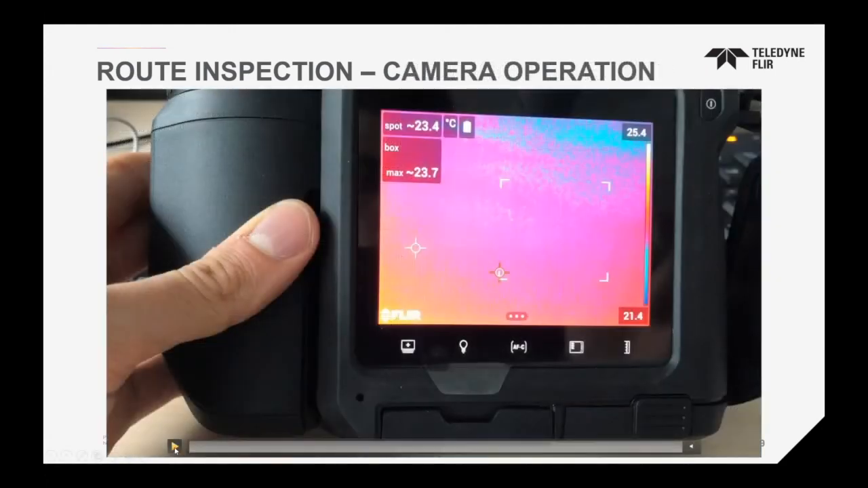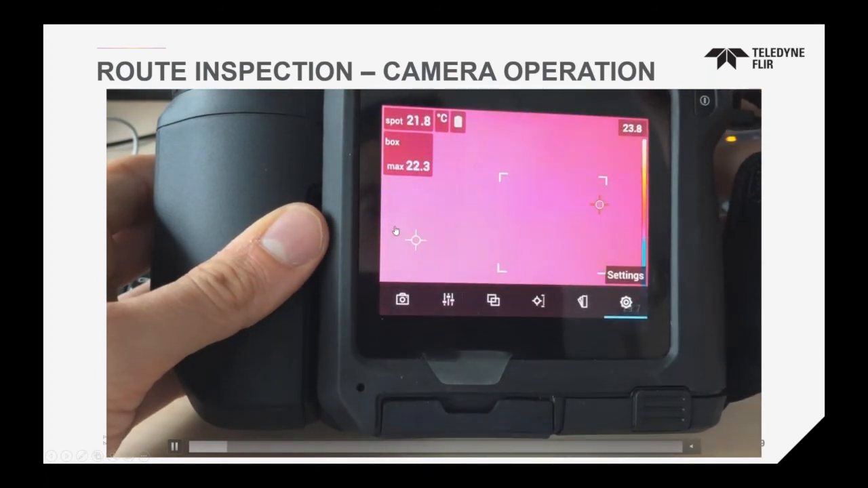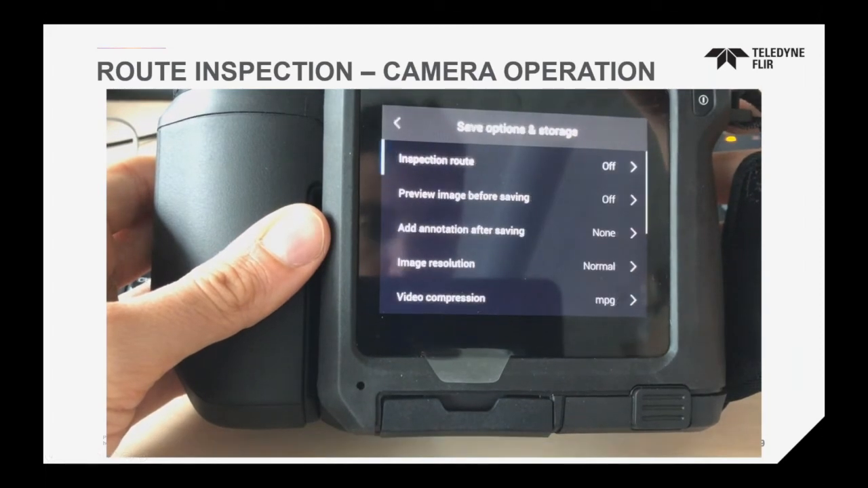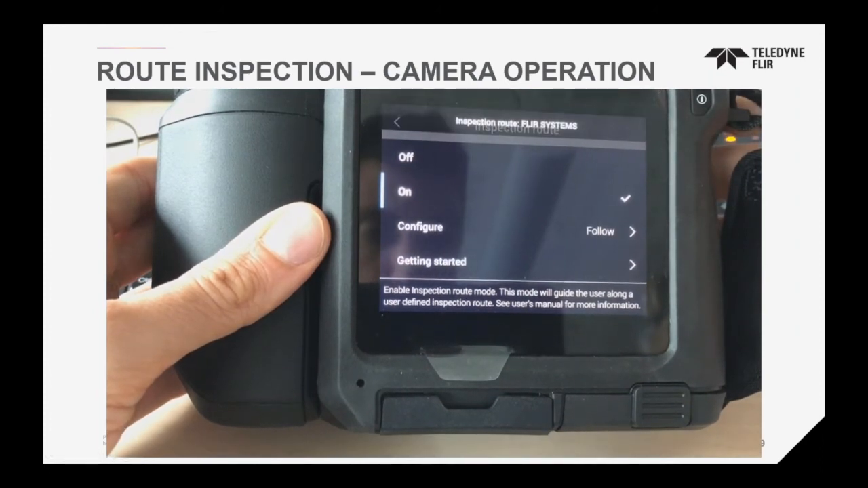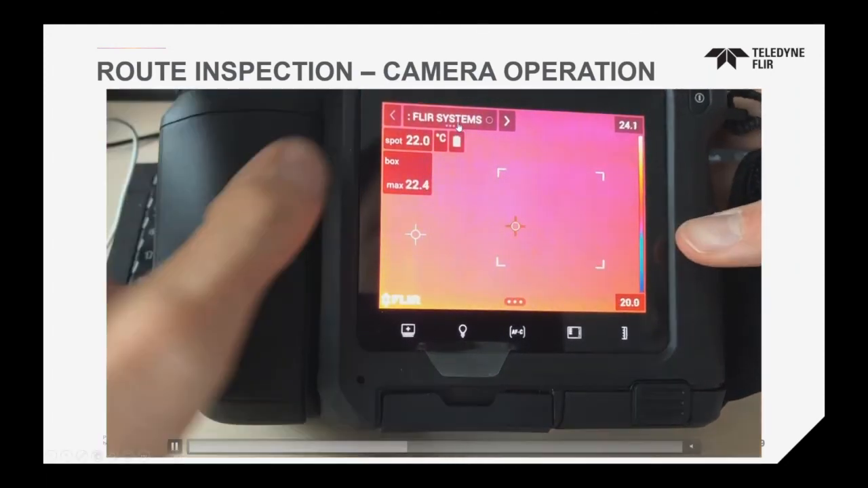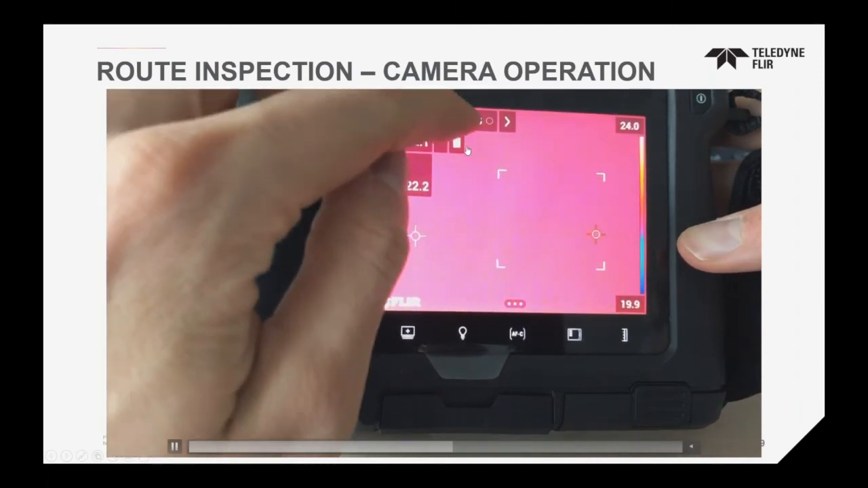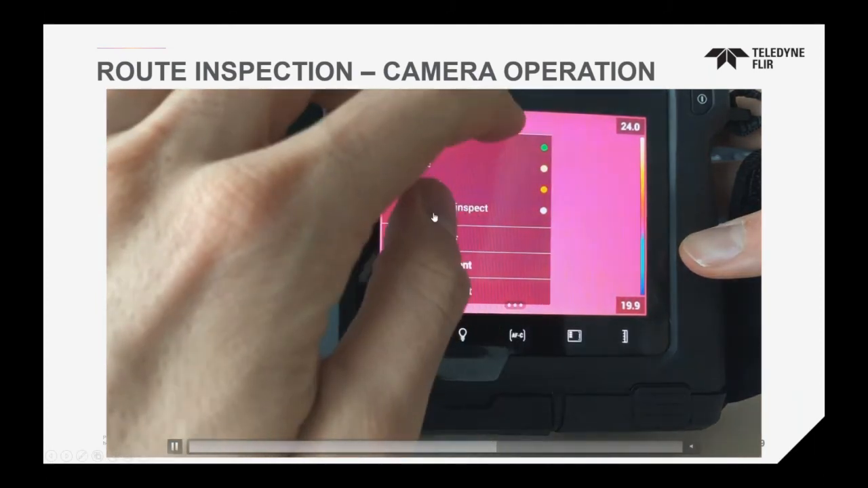the operator now will turn on the route. So you have the route option here. He turns them on. Now the same set of instructions you just created in the software is uploaded to the camera as a menu option. When you click on the 3 dots, it shows you what point you need to inspect, what are the statuses, and if there were any comments, it would show up right here.